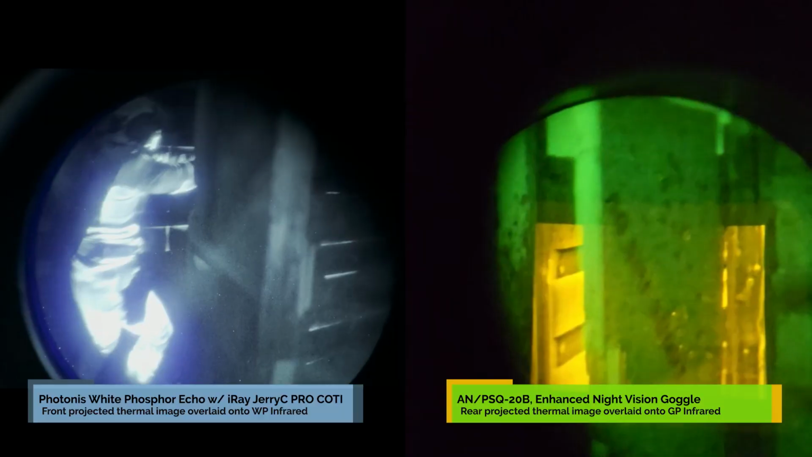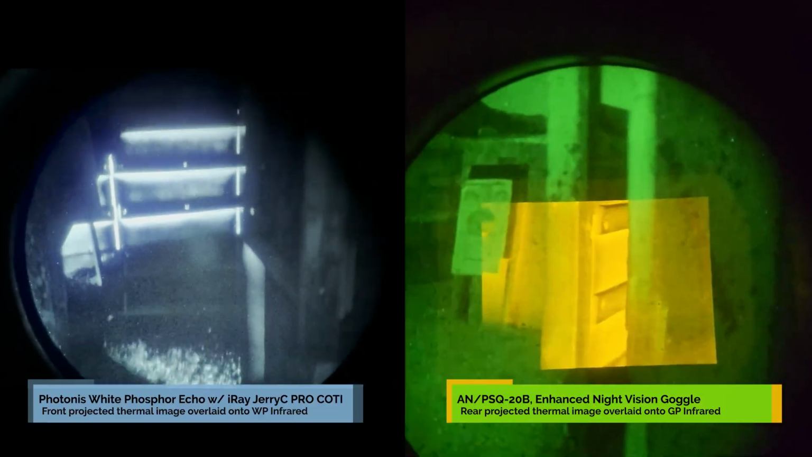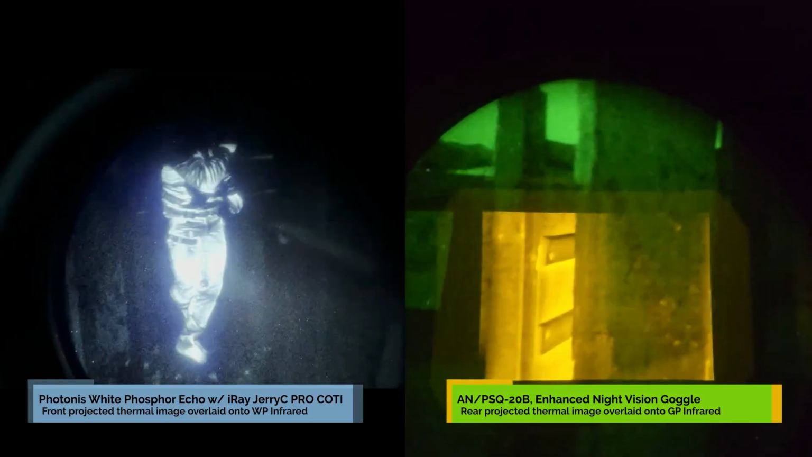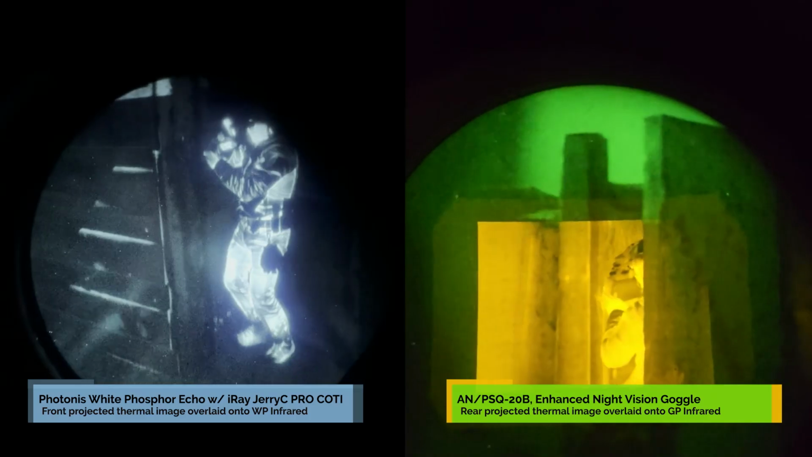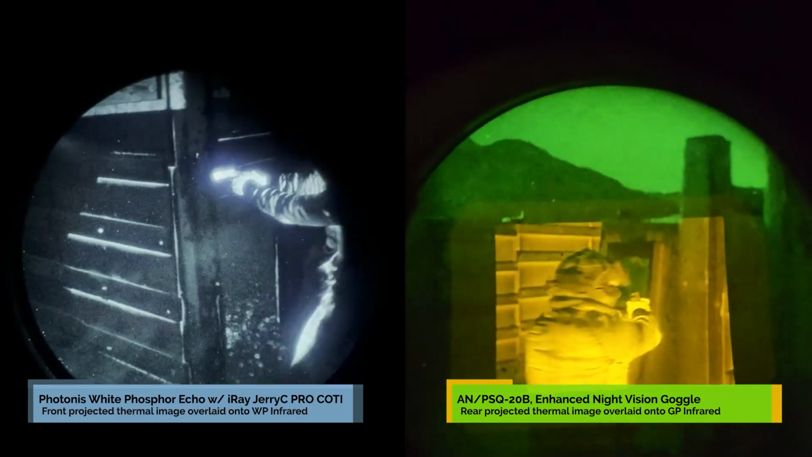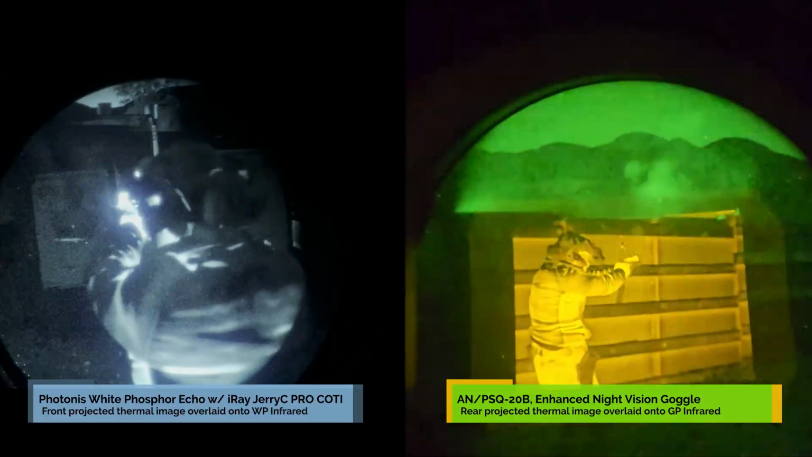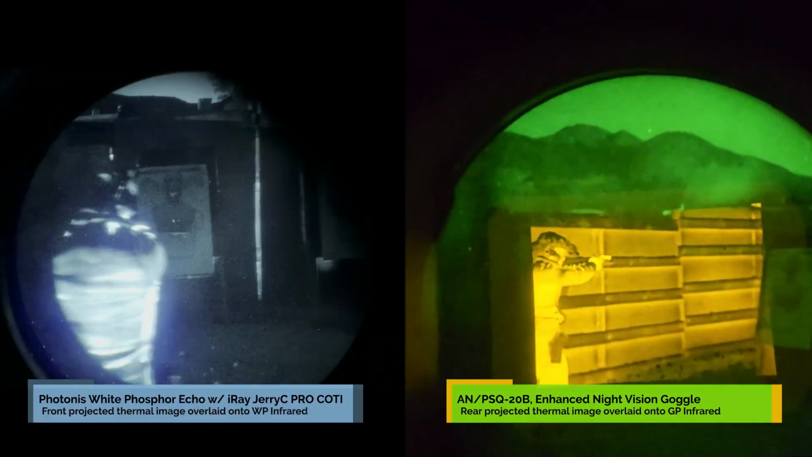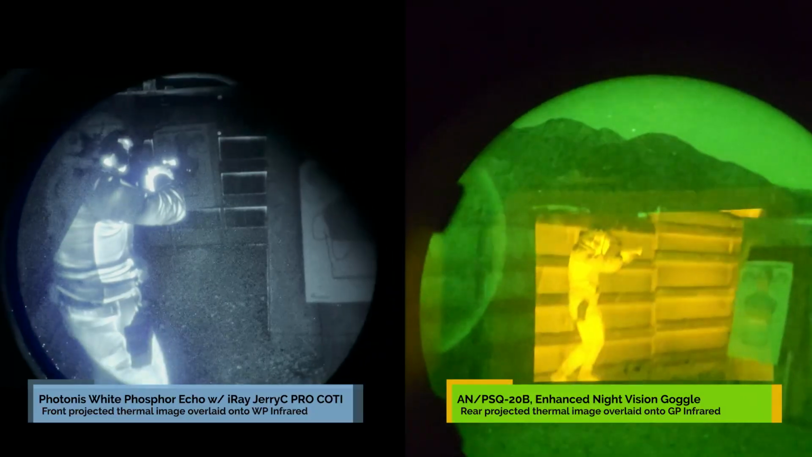Both the PVS-14 and the PSQ-20B use standard MX11769 image intensifier tubes. One thing we've noticed is that all COTIs seem to have some kind of built-in dimming feature when exposed to bright light. Personally, whilst I can understand the infrared unit auto-gating to protect itself from very bright light, I would prefer it if the thermal didn't dim down.